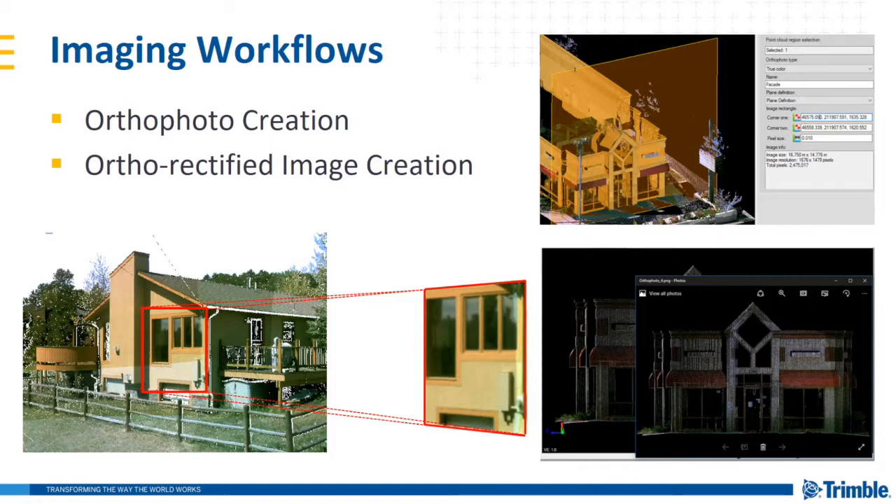How it works is that you'd select an appropriate plane, a cutting plane, as shown there in the photo on the left. Draw a rectangle for the specific area that you wish to generate the photo from, and then specify the pixel size, the density, the resolution of the photo.